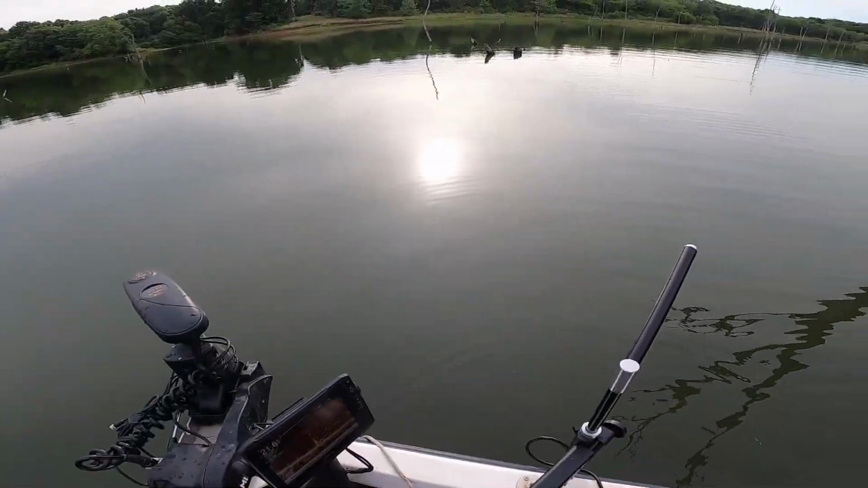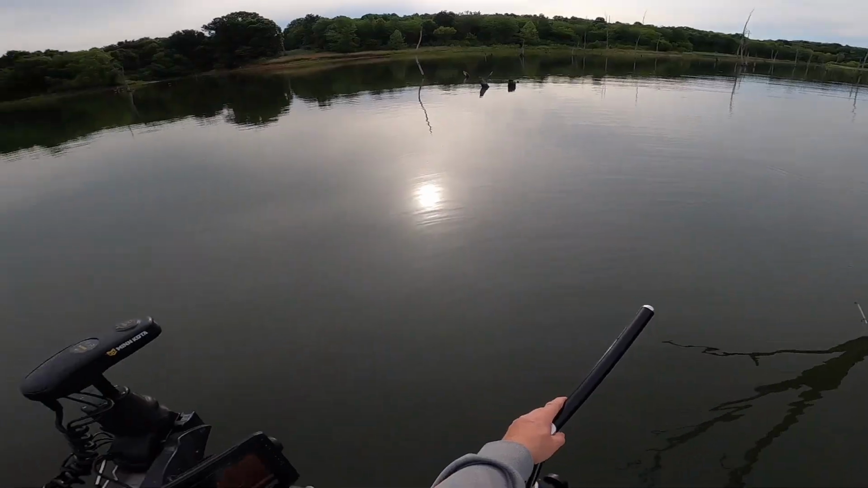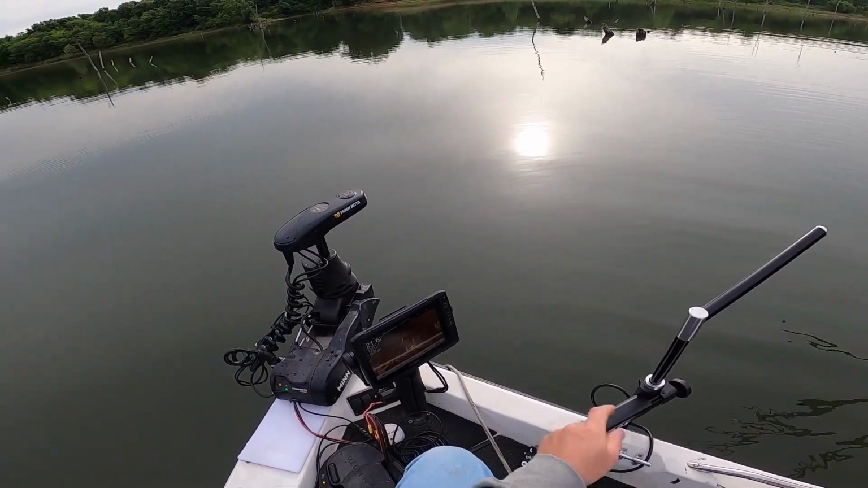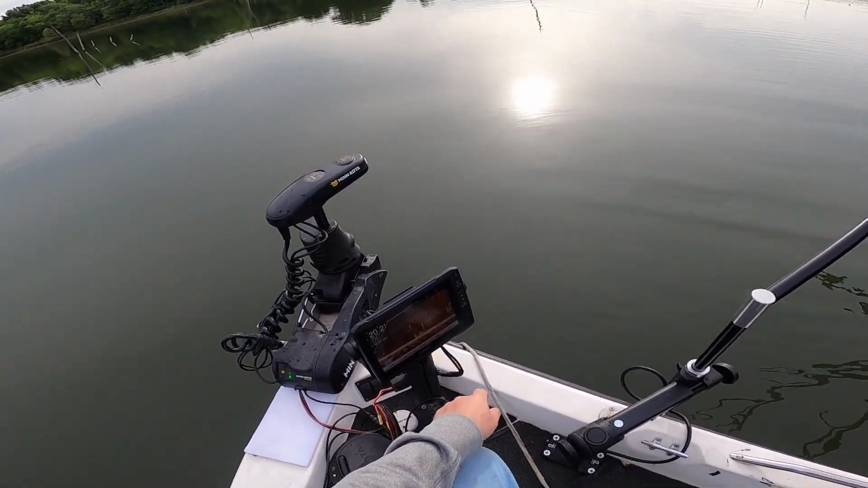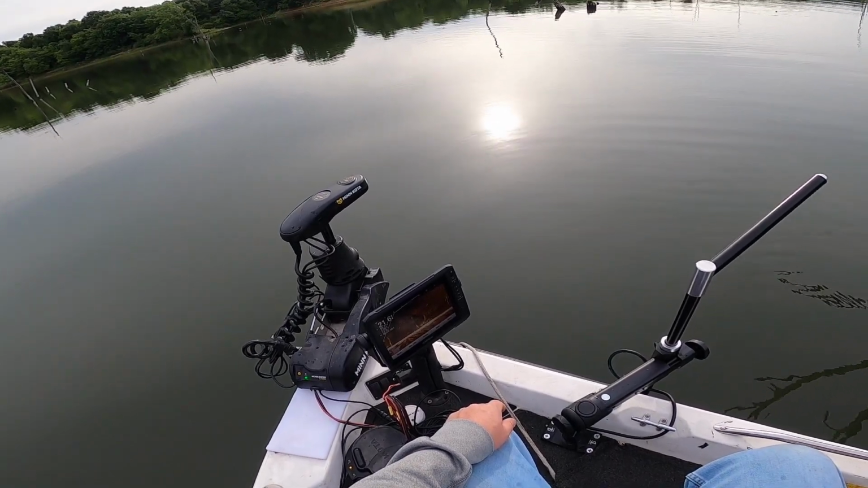Fish right out there on the bottom. See him? So I'm gonna toss past it. The Livescope. See, cool. You can see him eat it. Yeah, see, there's my jig sinking right there. I'm just gonna watch it. So there's one fish coming. Yeah, I'm right in the school of fish.